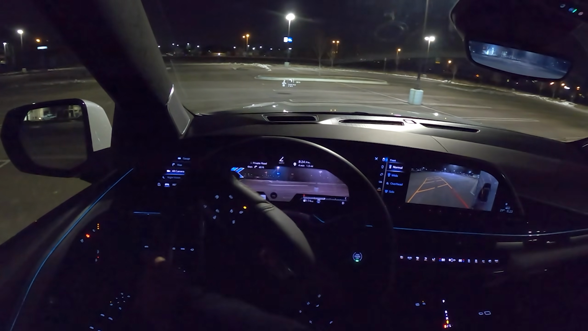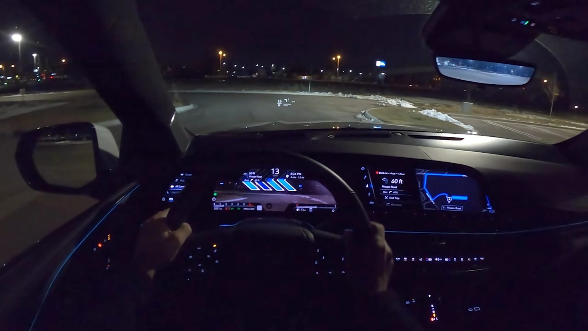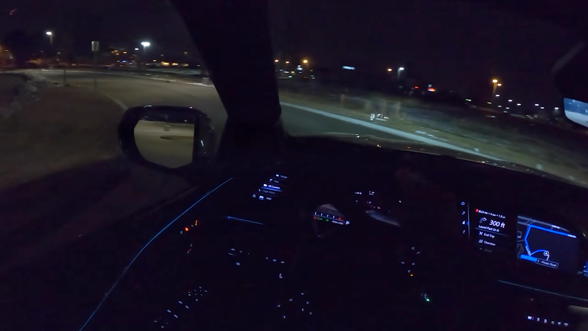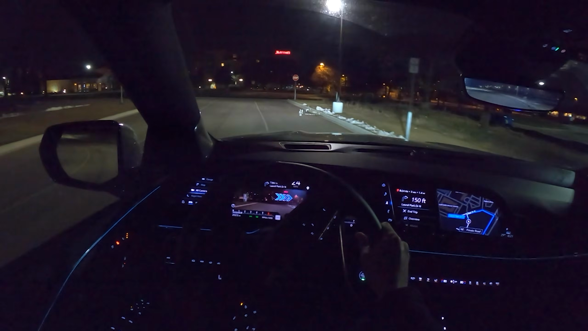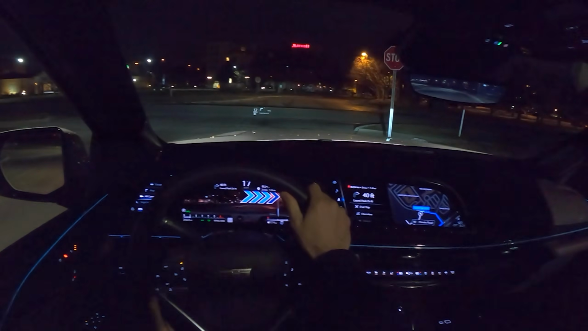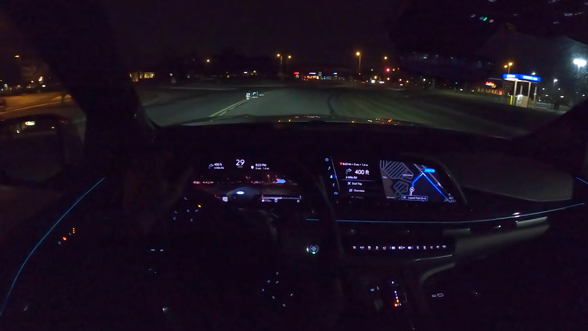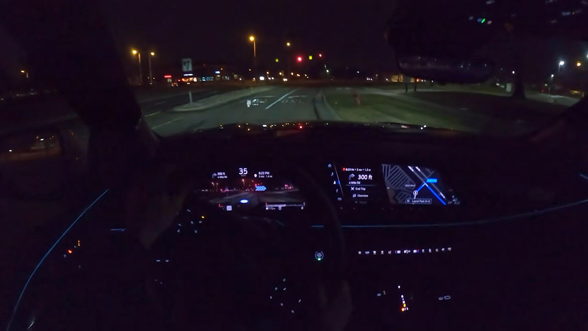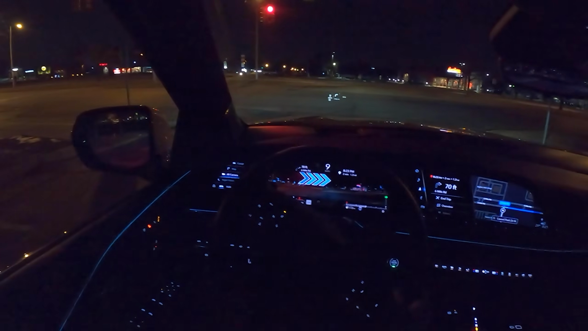Again, for my full thoughts, you will want to check out my full review during the day. But let's take this thing for a drive and see what it's like in the dark. I mean, after all, this is what you want to roll up to the club in after hours. Front camera is pretty nice quality. You can see the augmented reality is showing arrows as you approach intersections, pointing you in the right direction.